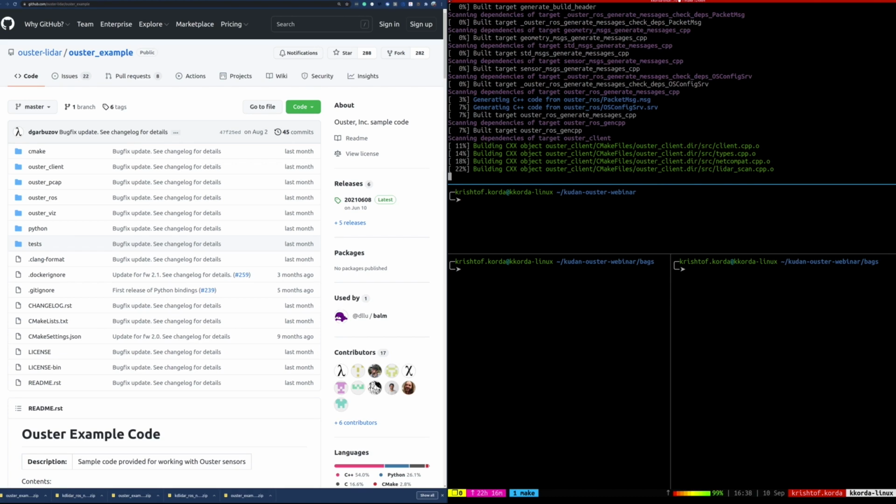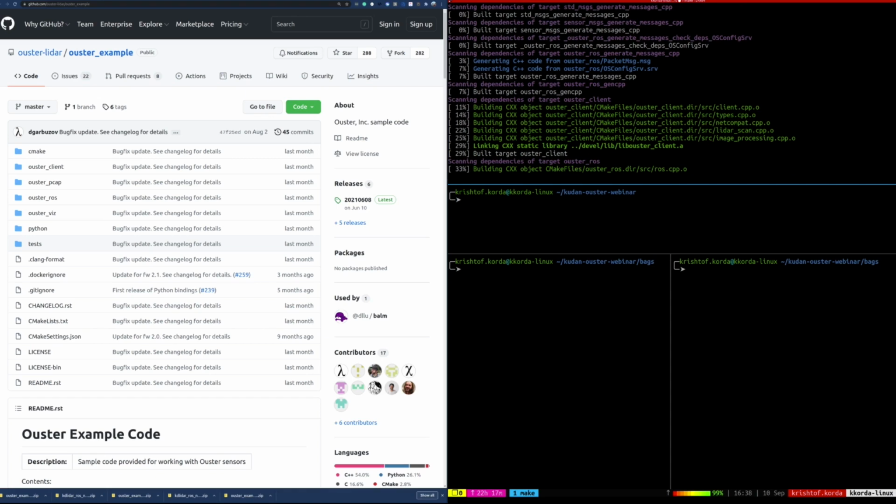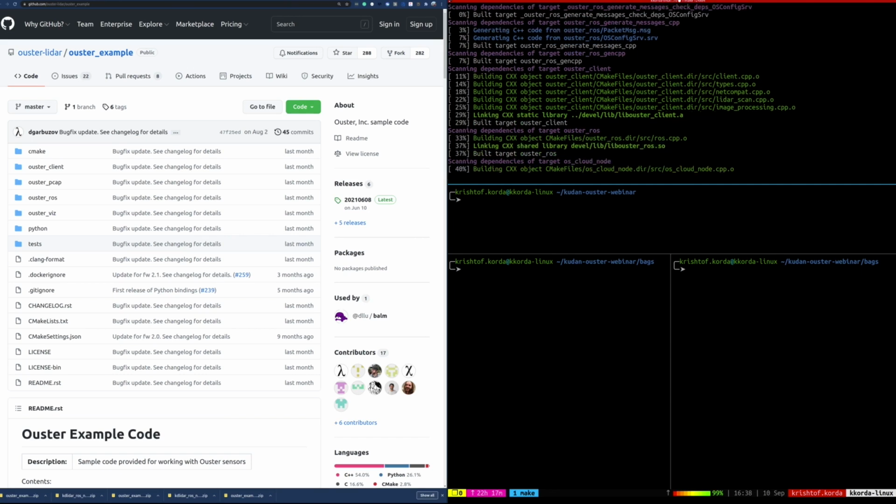Once this is done, we always have to make sure that we source the setup file. So anytime you have ROS nodes, each time you open a new terminal, you're going to want to make sure that you source this setup.bash or setup.zsh, depending on which shell you're using. Throughout this presentation, you'll see that I'm using ZSH, so I'll be using the setup.zsh files.